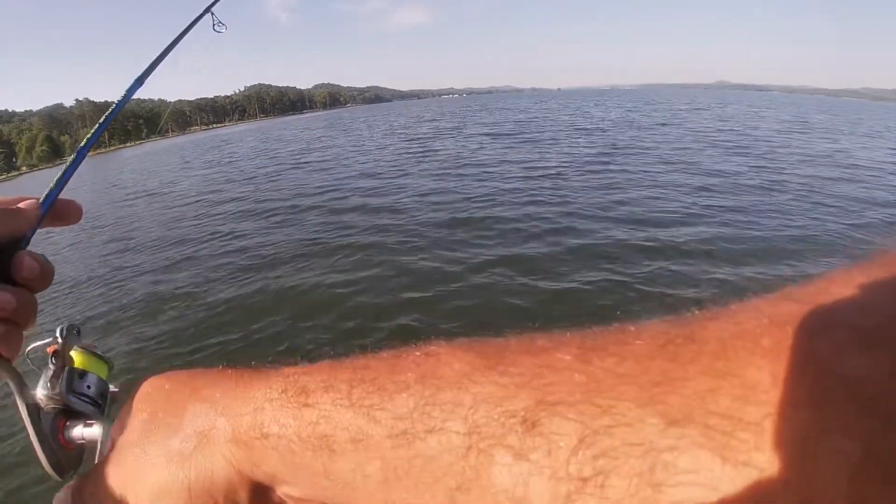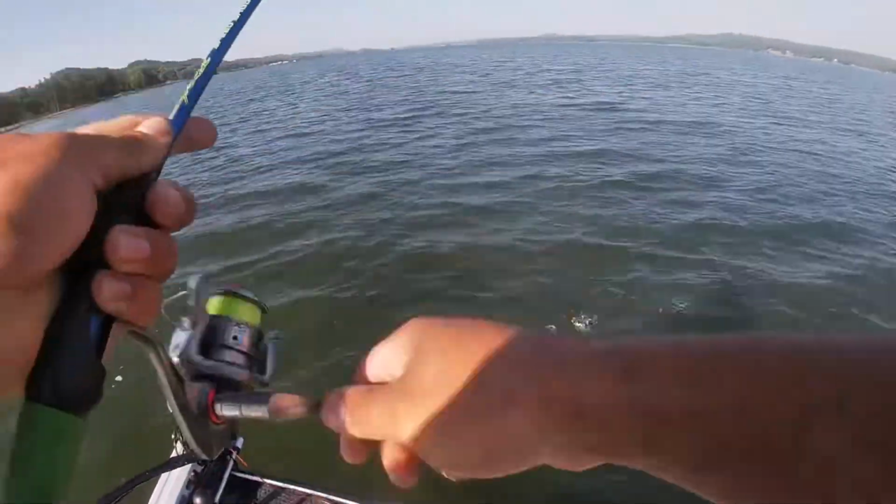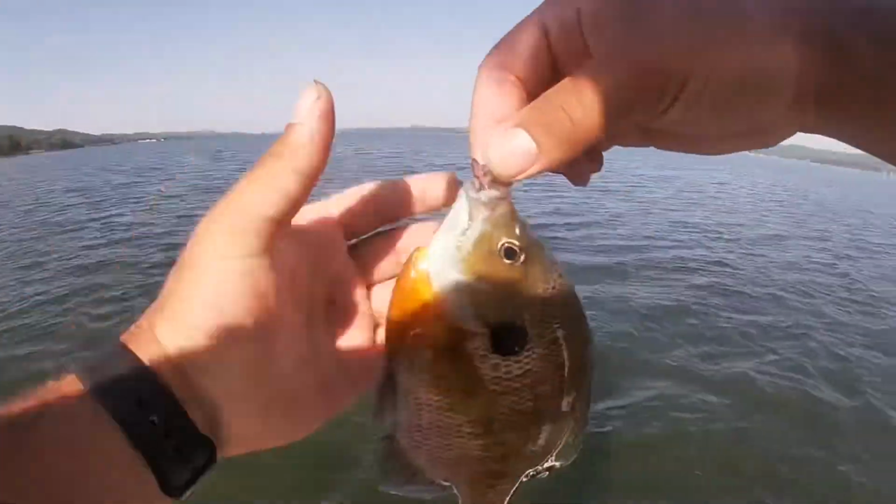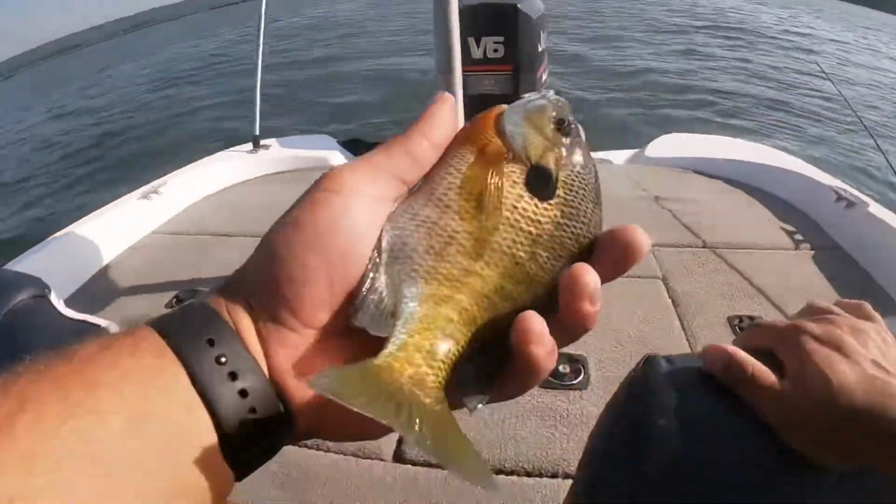All I'm using right now is a tiny jig head tipped with a worm. There we go, guys. Number one. Took me a minute to get situated, but I finally figured something out. Nice bluegill. Gonna throw him in the live well.